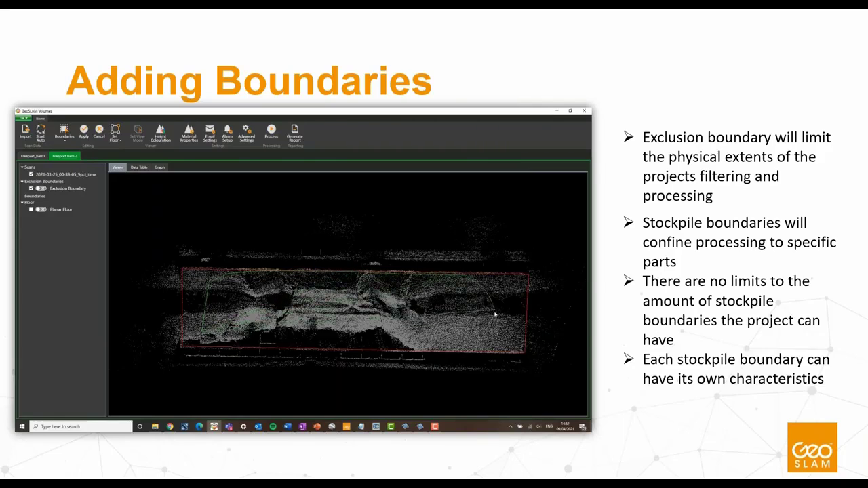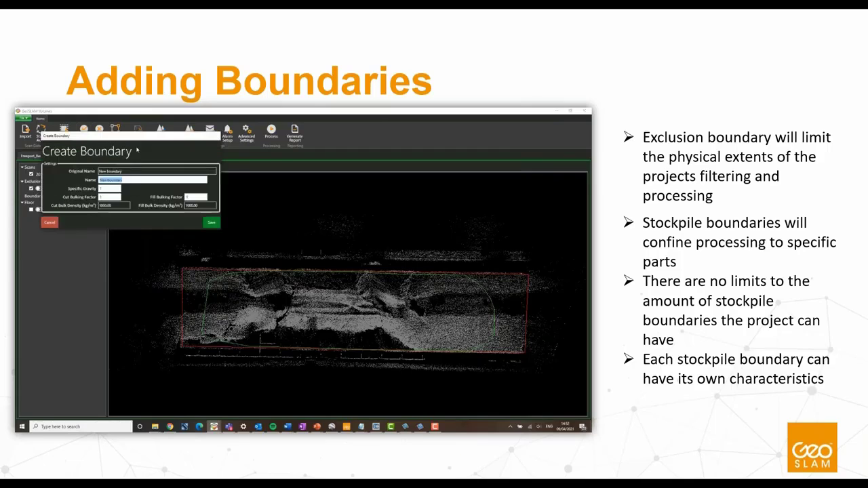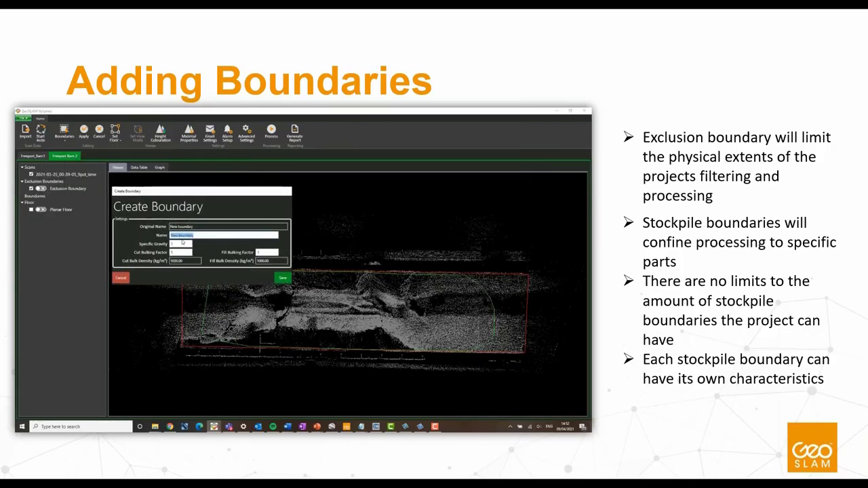This is quite critical. You can have as many of these as you wish. In this example, it's just one big stockpile, nice and easy. It's just one boundary we need. But you can have as many of these as you want, because critically, you can name these boundaries and then assign its characteristics, so the specific gravity or bulking factor. So that is where these boundaries really stand out.